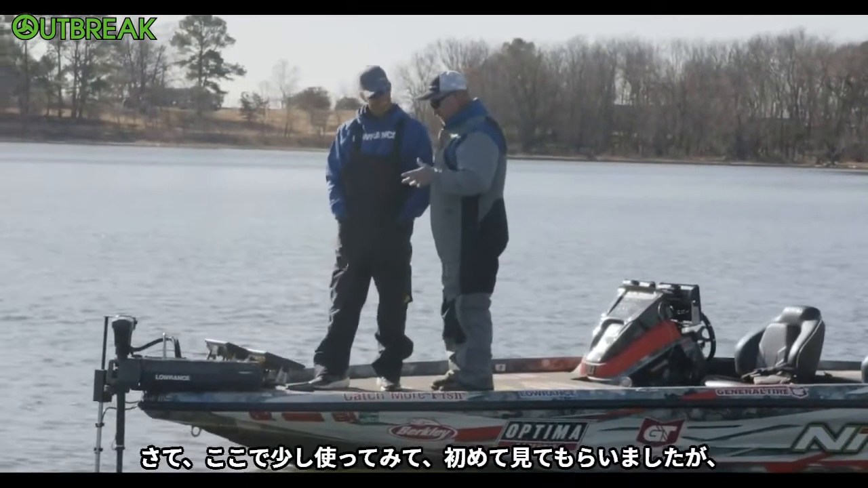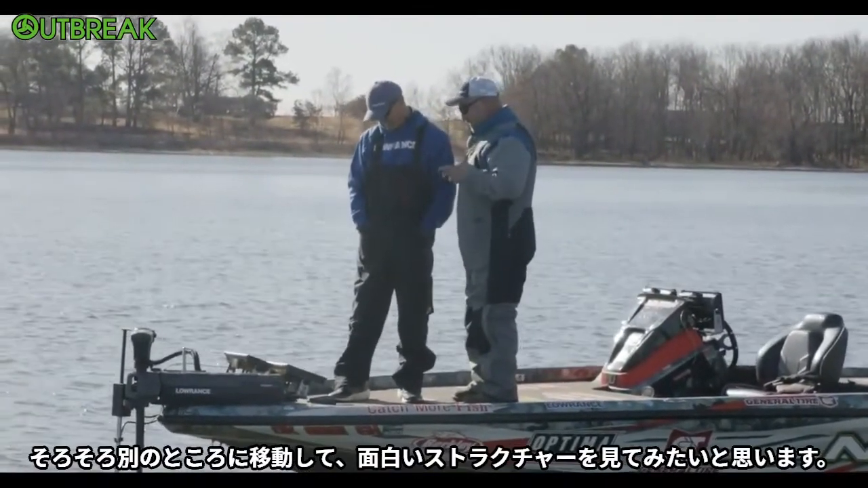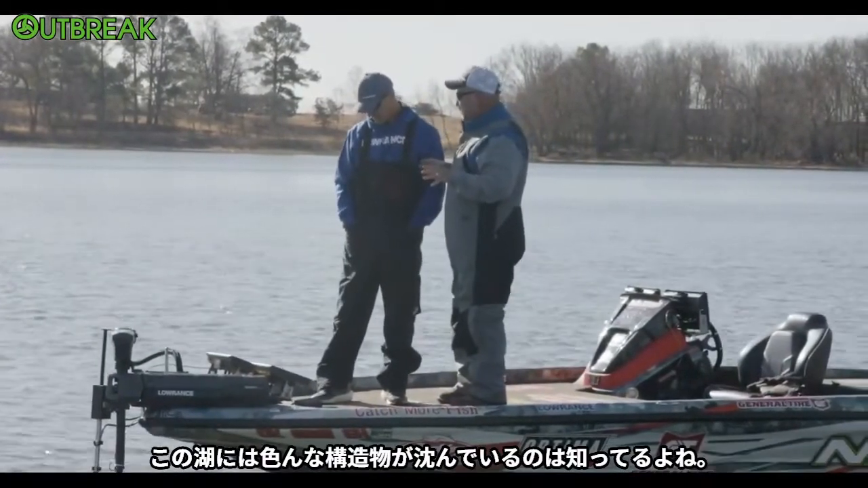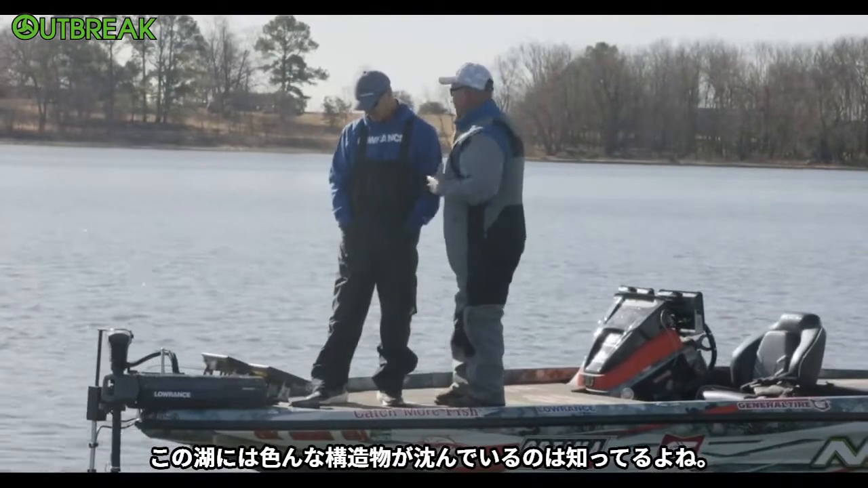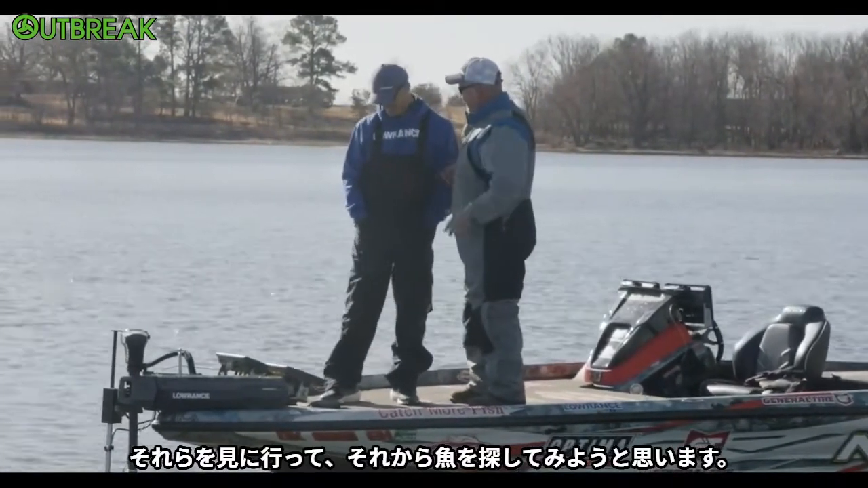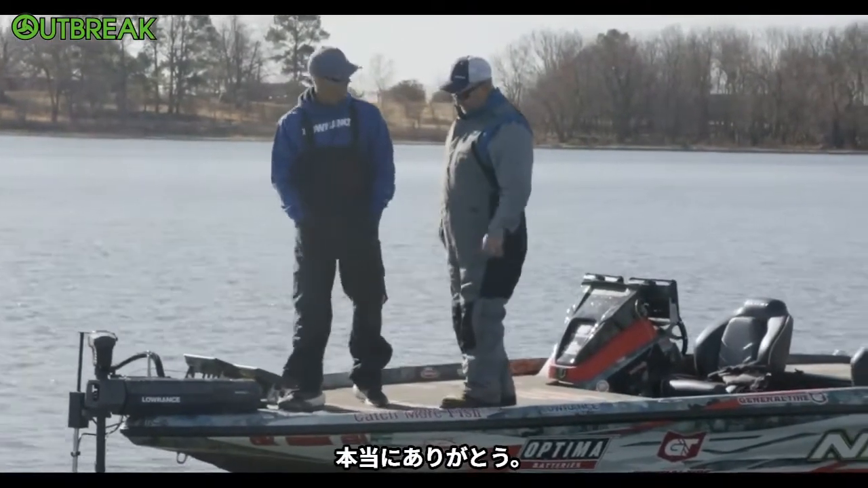Update the unit, update the trolling motor so that they know how to talk to one another. So we've been sitting here, we kind of played with it a little bit. You've got your first look at it, but I think really what we need to do now is let's run over here and go look at some really cool structure that we know is in this lake, because we know we've got some flooded foundations. So let's go look at some foundations real quick, and then I think after that we should probably go try to find some fish. All right, I'm all about it. Thank you, thank you. No problem.